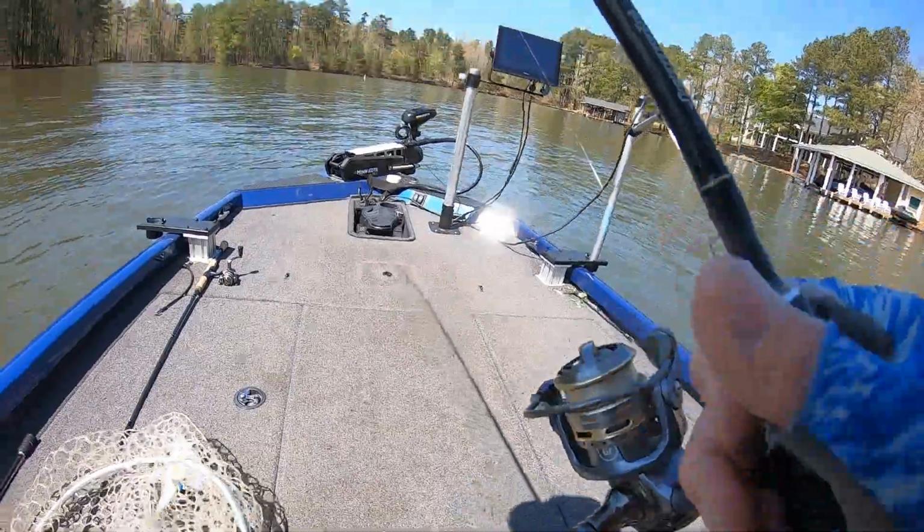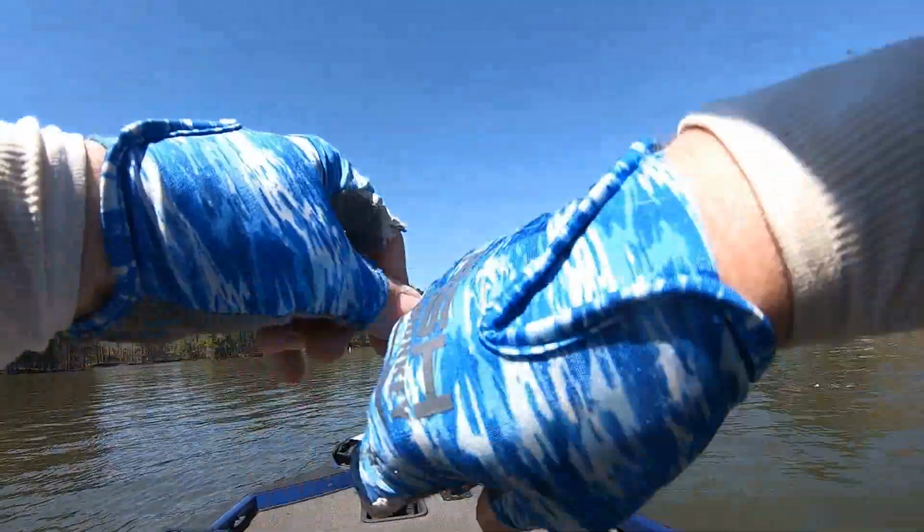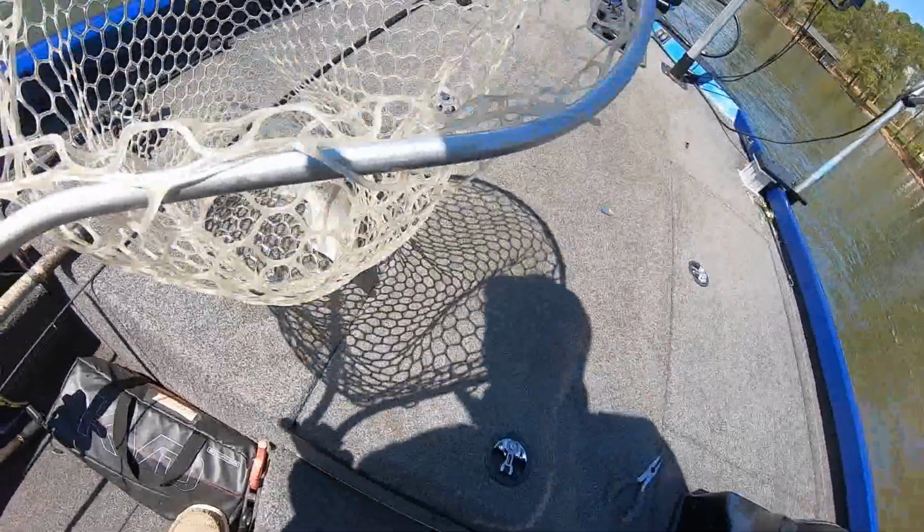All my local friends are gone. Oop, bait came out of his mouth. I think I netted him. He was so far away, guys. He was 45, 50 feet from me. Cutie.